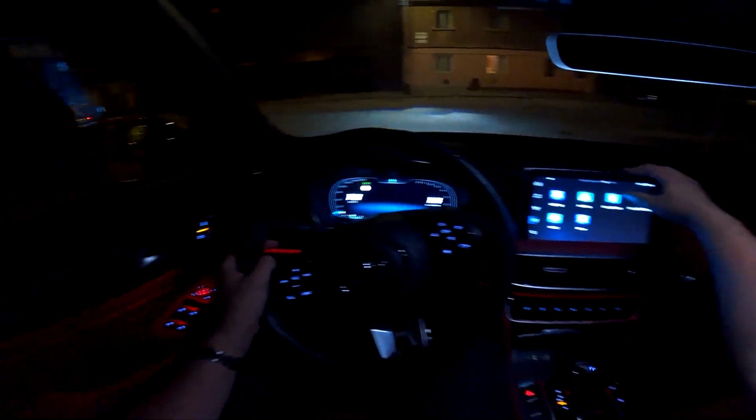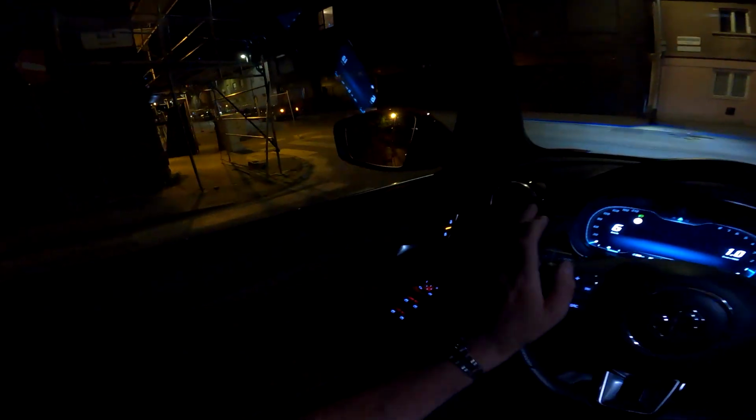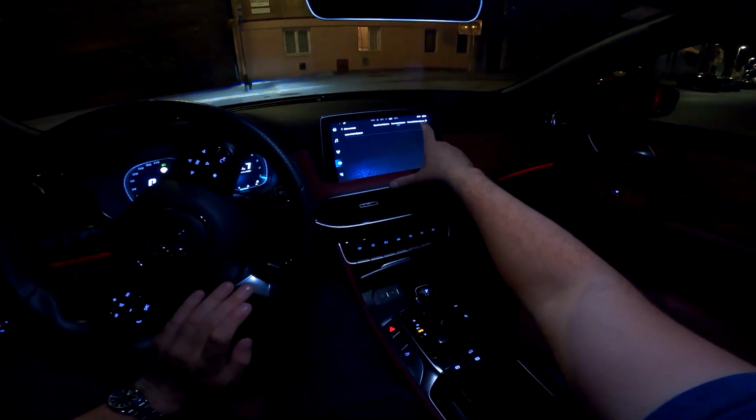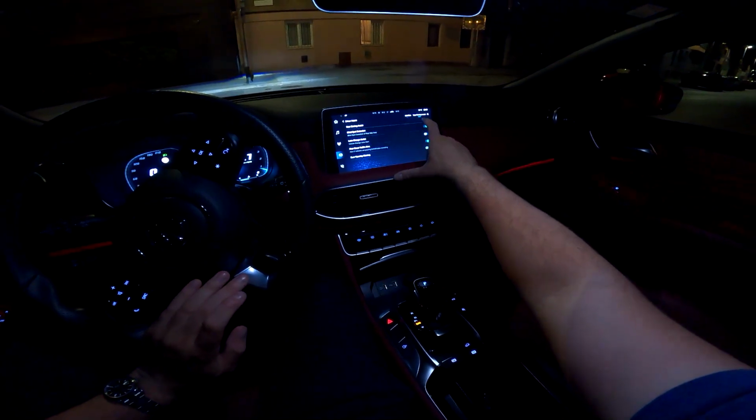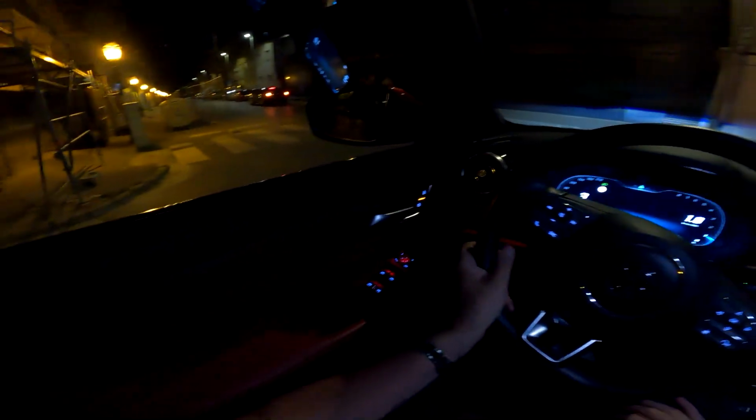And if we press the driver assist, here you have a bunch of systems: lane assist system, forward collision system, MG pilot, and rear driving assist. All can be adjusted here.